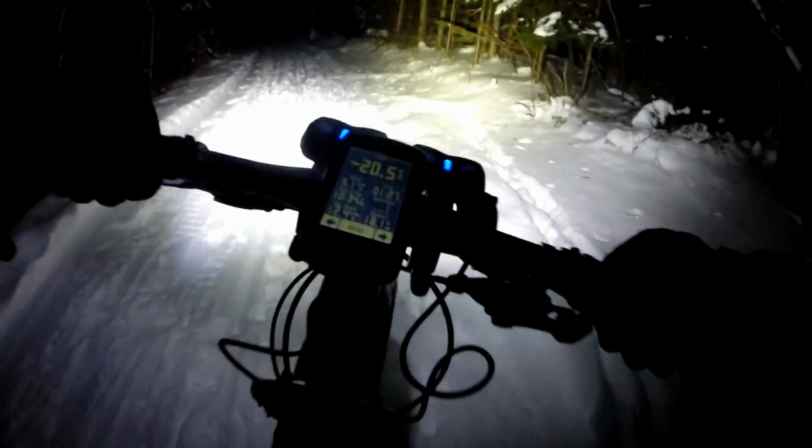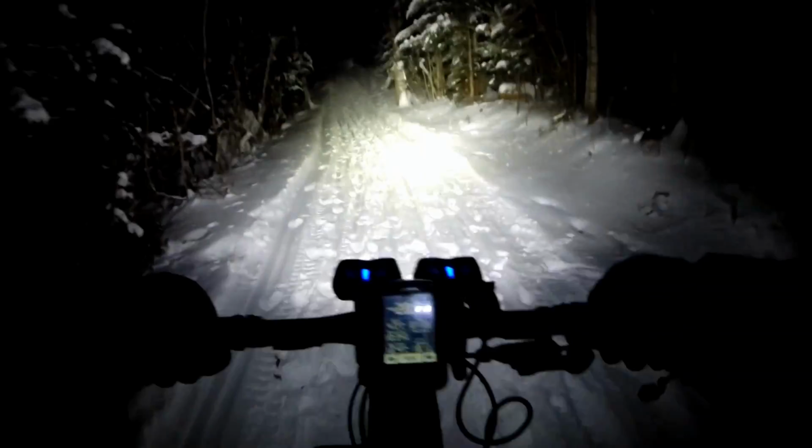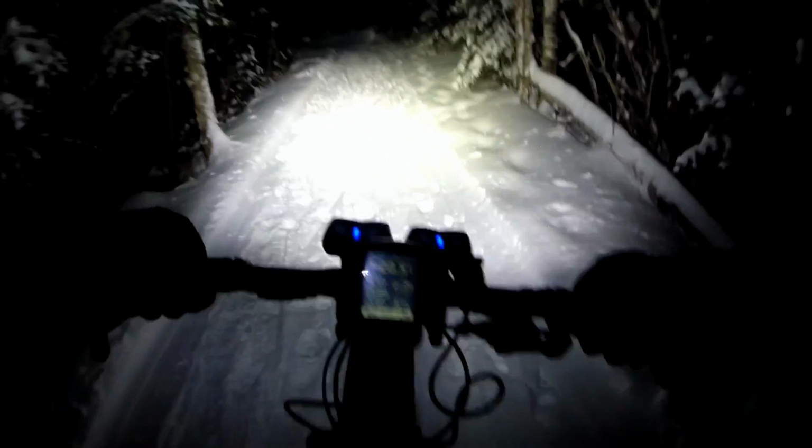There's one more pitch of reasonable steepness that may be difficult to ride. Oh, there we go, not rideable. Up to the top of this.